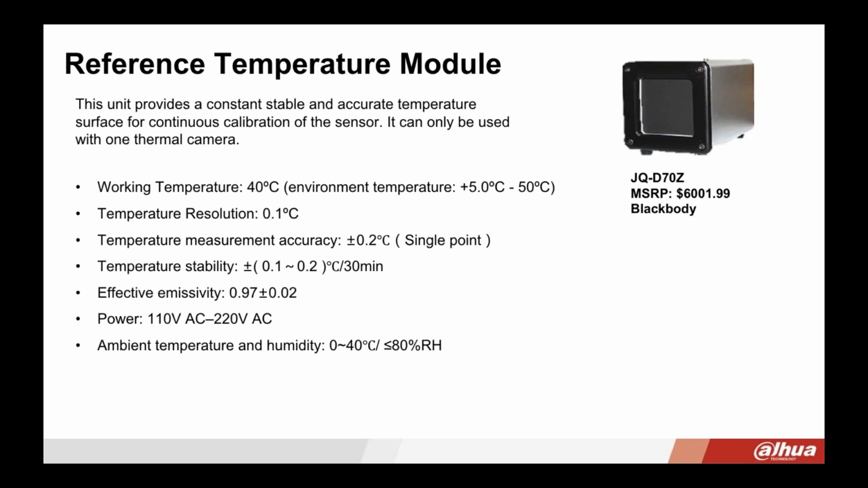It can only be used with one thermal camera, so you can't use multiple thermal cameras with it. It's a 1-to-1 ratio, so you need this black body and one of the hybrid thermal cameras. And this black body's MSRP is about $6,000, and this is going to provide very high accuracy.